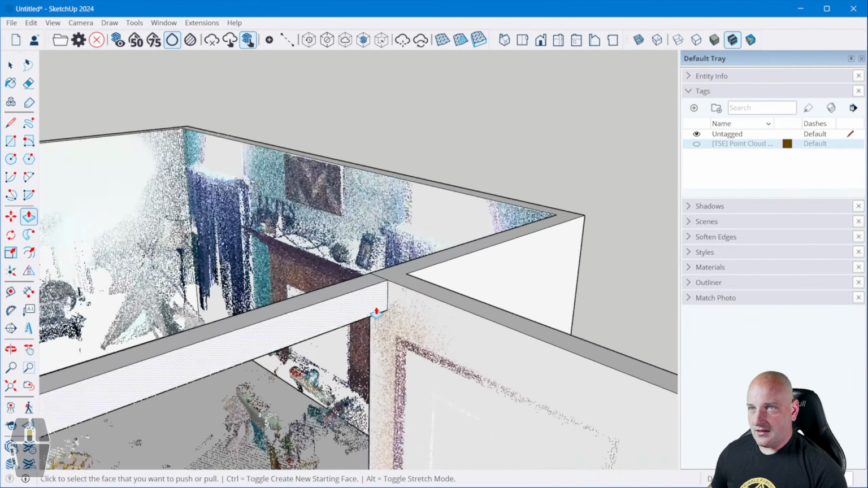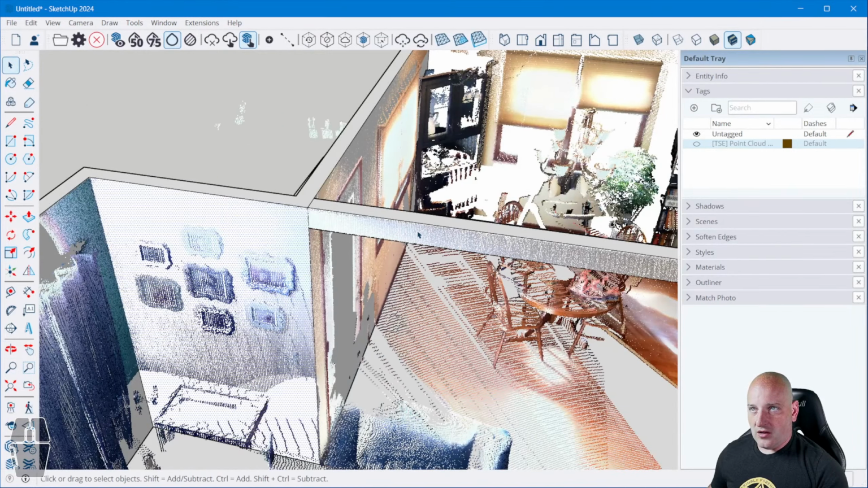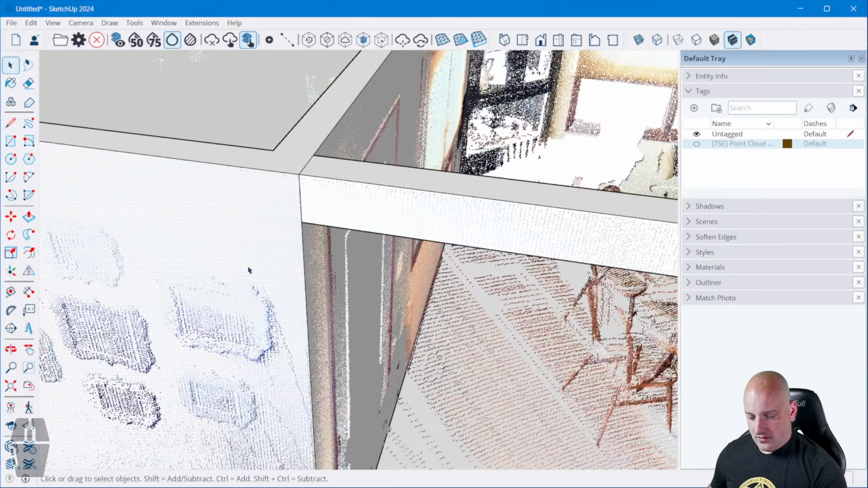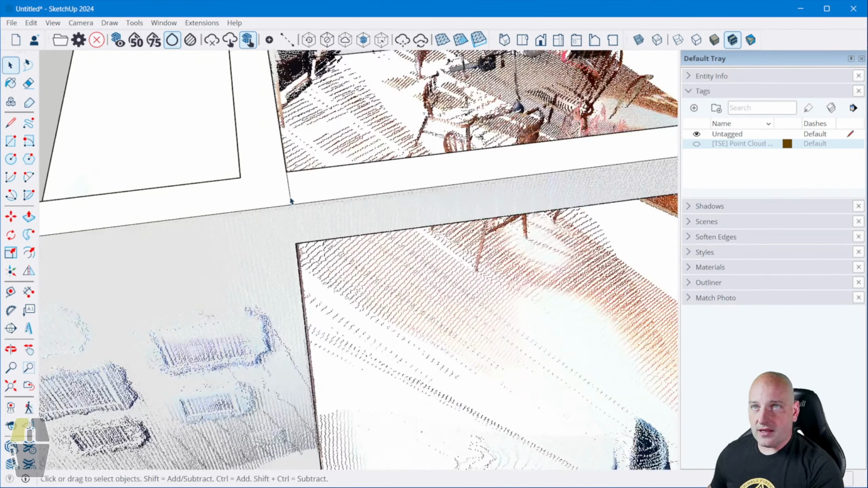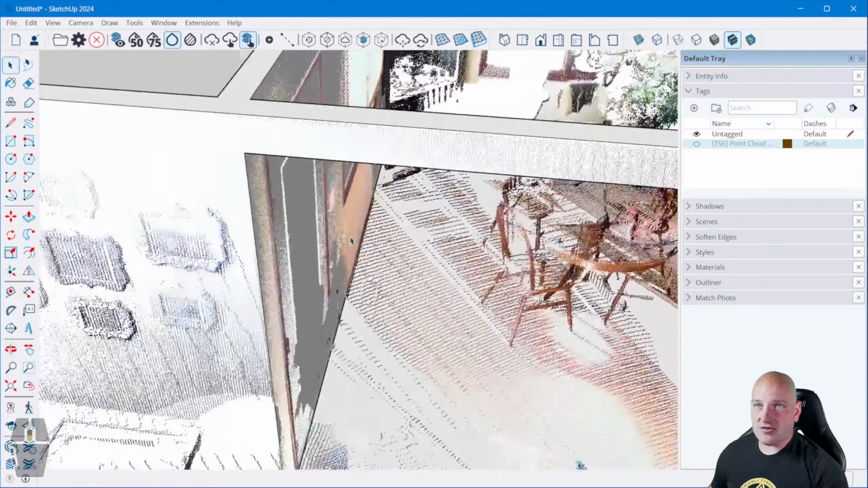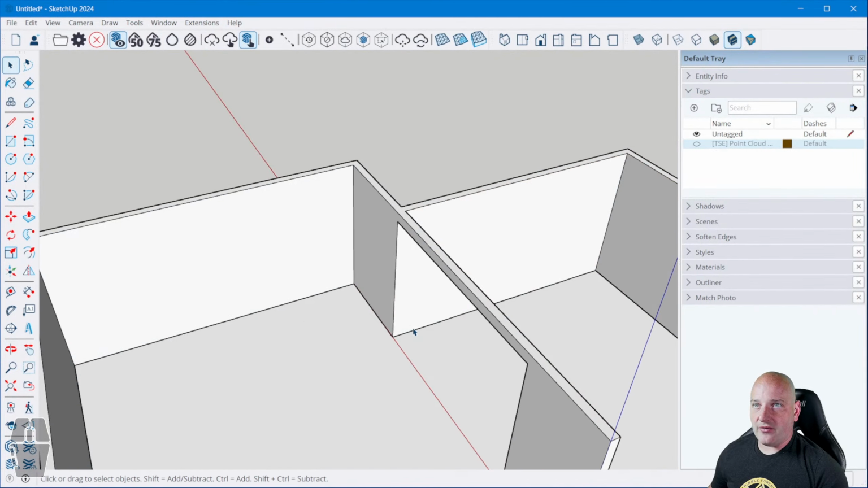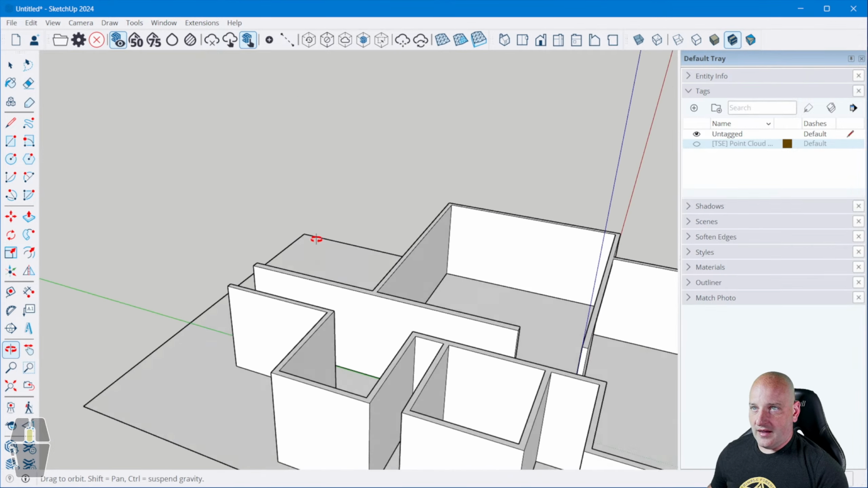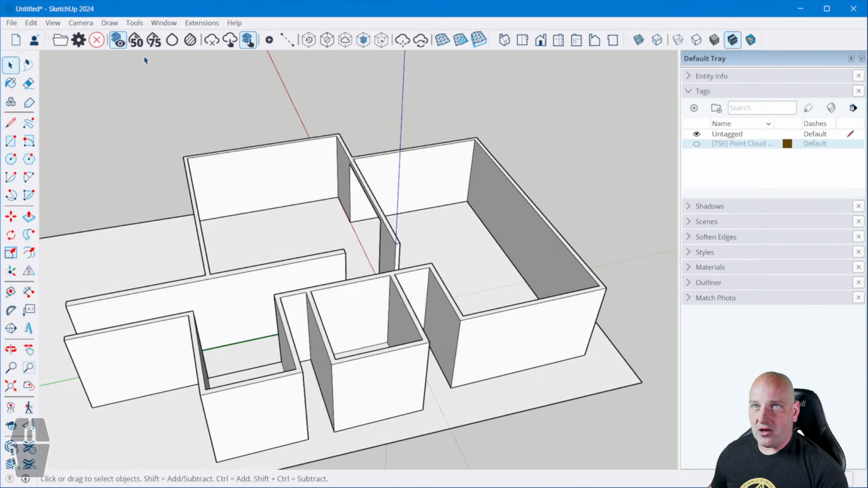I like that. There's a few things we can do here, such as this wall. Push pull that to make sure it sits where I want it to sit. There we go. And that way I can include that geometry in it. So that's all one solid object. Now, if I turn my point cloud off, I now have a pretty good outline of my model.